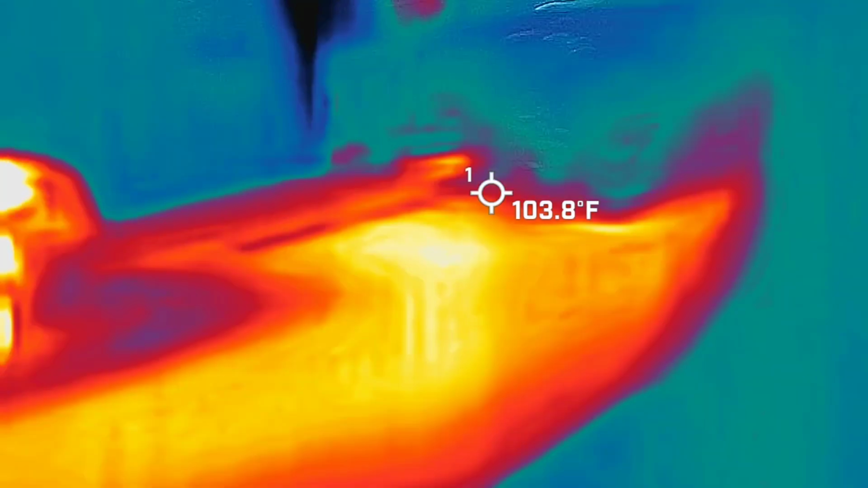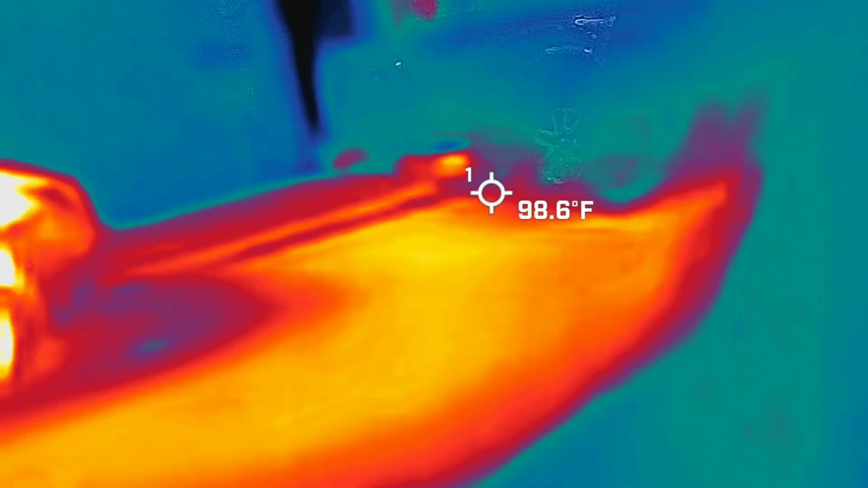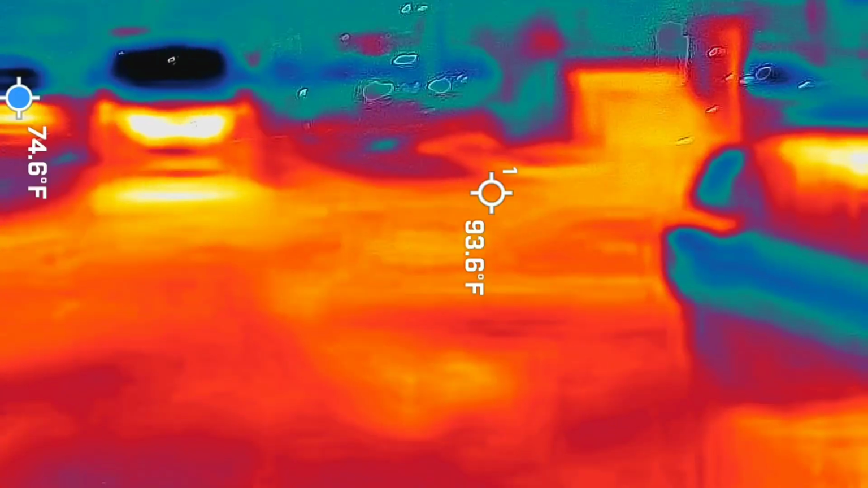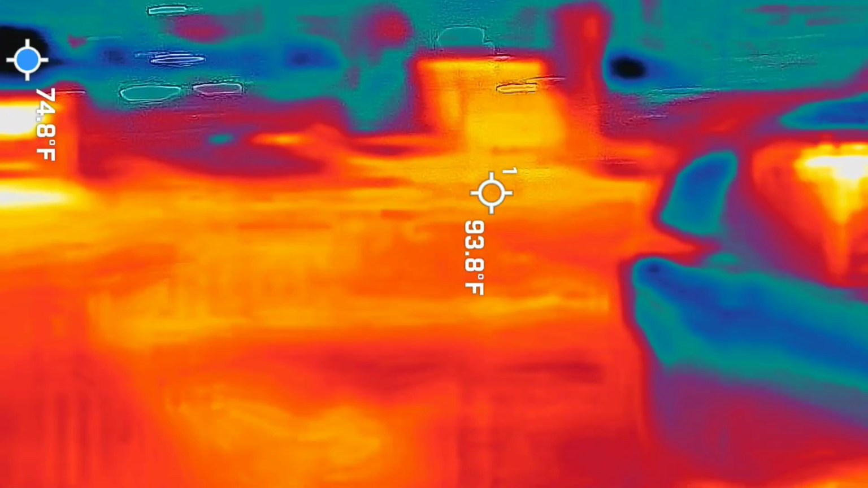So again, I'm going to do a few starts and stops with this guy, or actually, Rob's going to be doing a few starts and stops with this guy. Non-believer. Just sit.